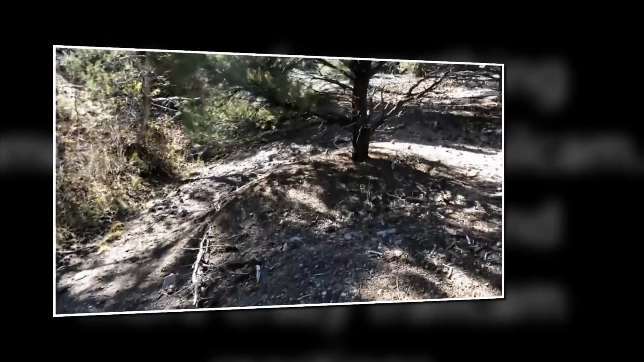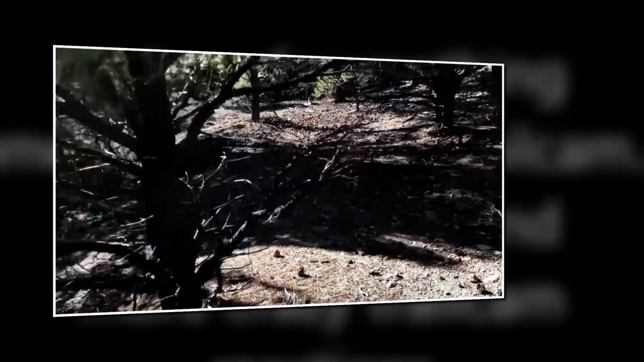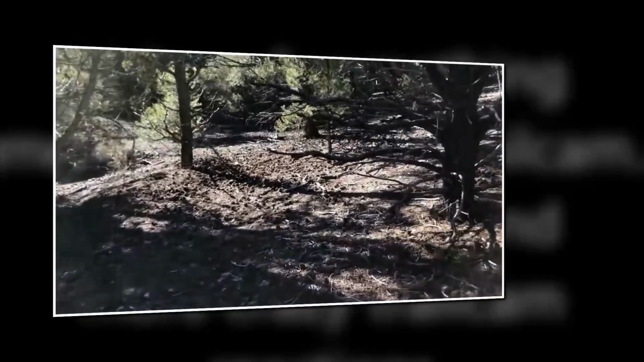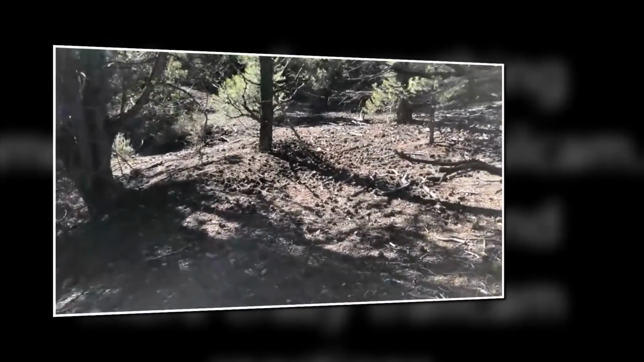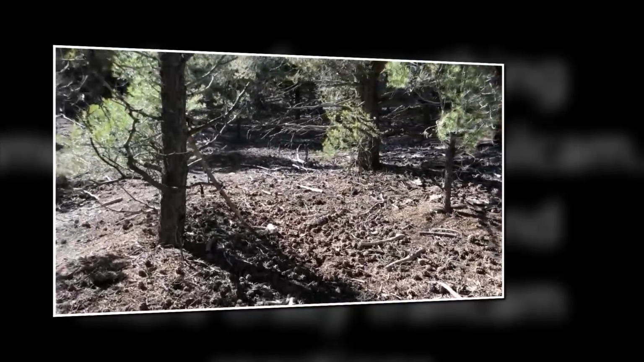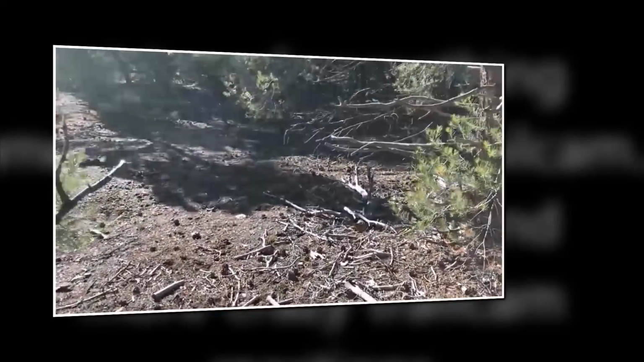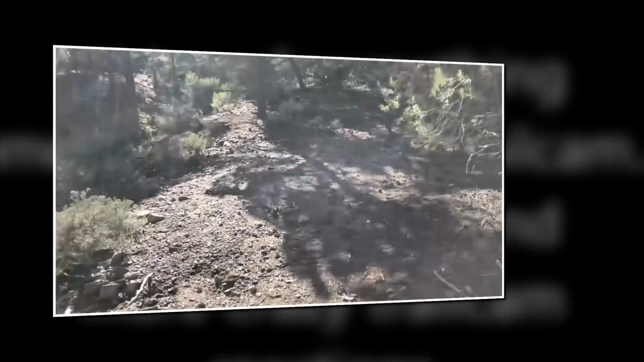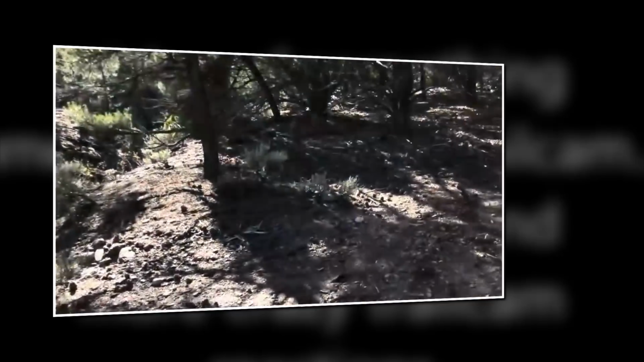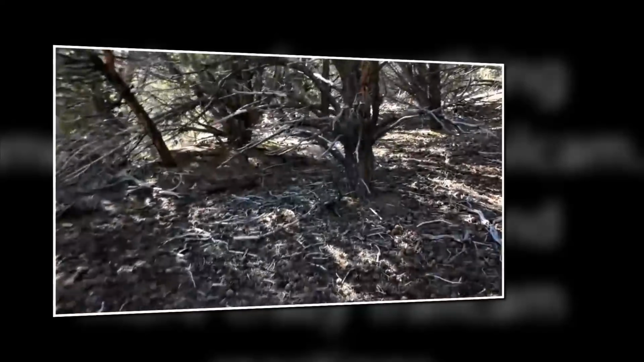Find my trail cam. Don't have my microphone, so you guys are gonna have to bear with me. I think it's right here somewhere. Or somebody took the dang thing. Yeah, it's awful quiet.